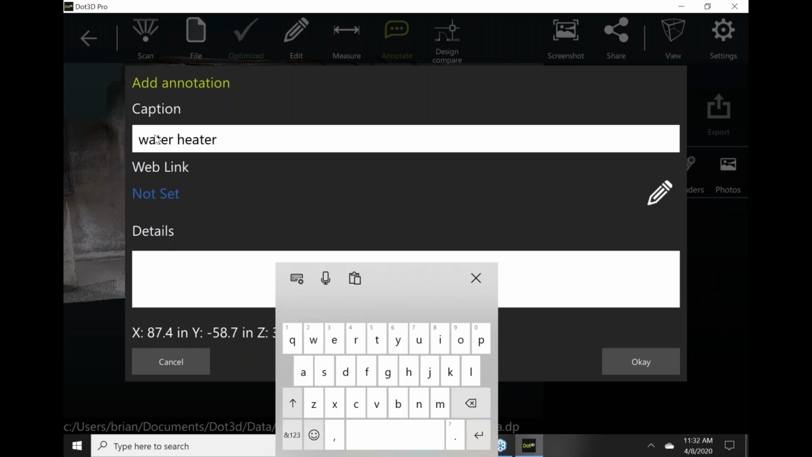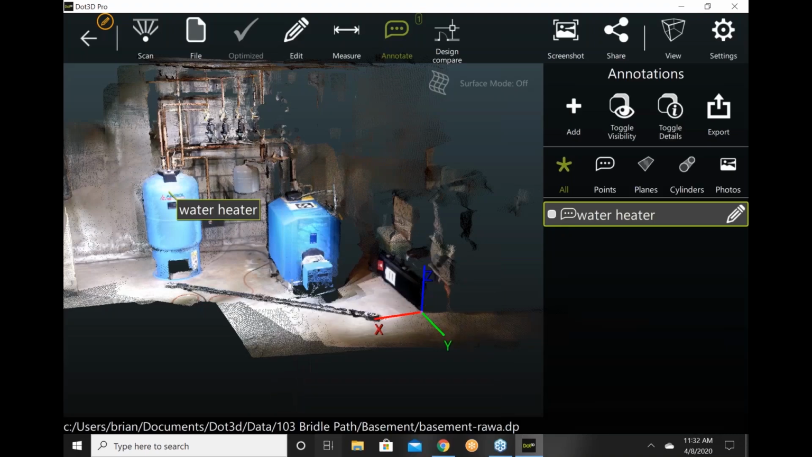And we could make some notes, you know, needs to be replaced, shows signs of leaks, you know, not at my house, of course, but you might come across some corrosion, something that you want to make a note to yourself for attention later. And we've recorded the XYZ coordinate of that annotation.